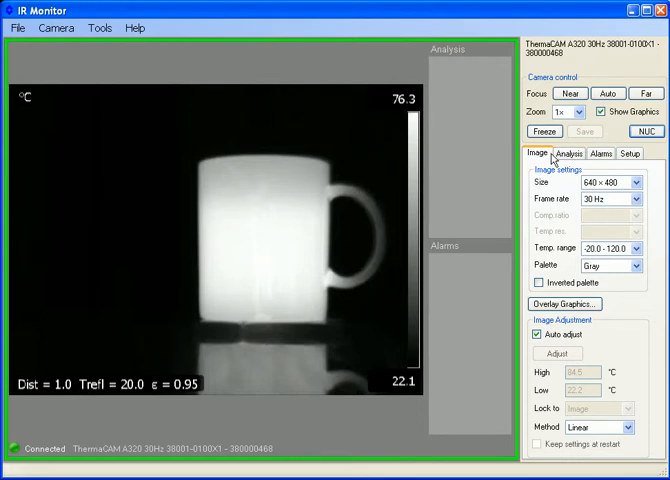If I look at the image tab, I can see various different options. The image size settings. Now keep in mind the camera is actually 320 by 240, but it scales it to 640 by 480 for our viewing. My frame rate is 30 Hertz coming off the camera. Of course, I have Ethernet connection, and so I'm only getting about 5 Hertz displayed digitally. But the analog video will match NTSC composite video outputs.